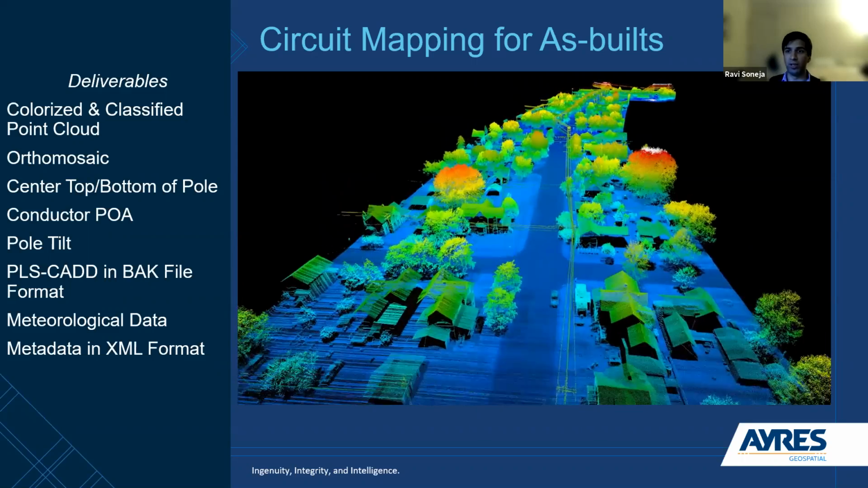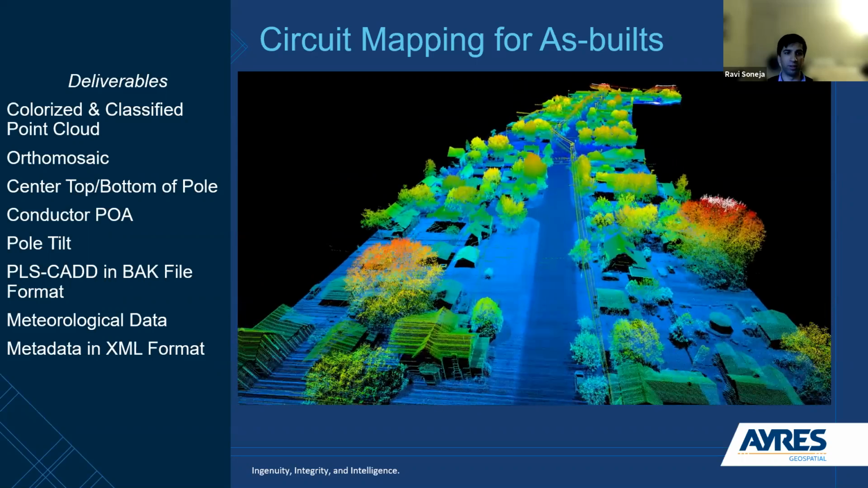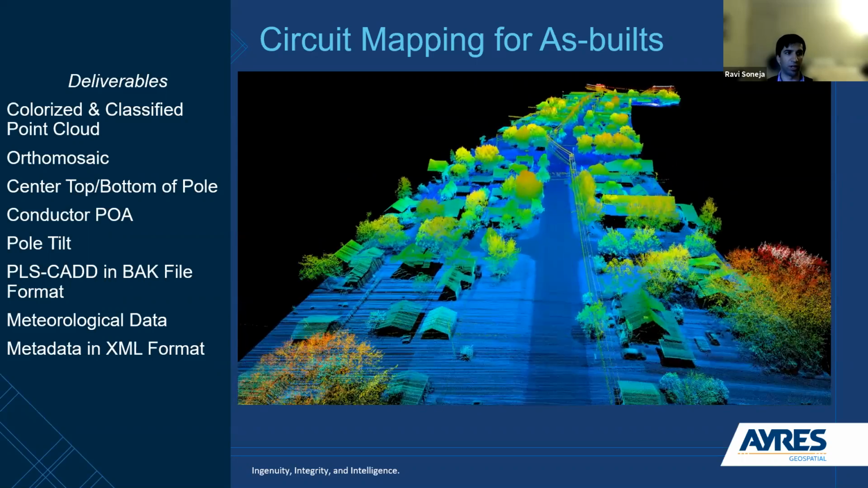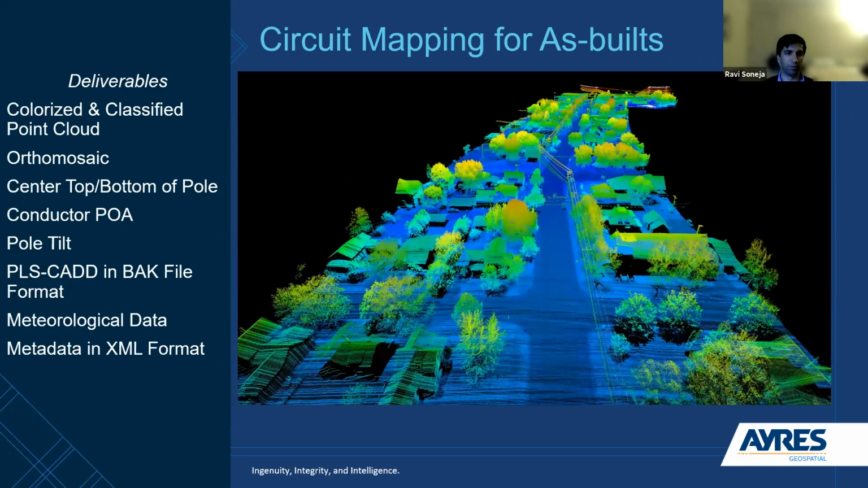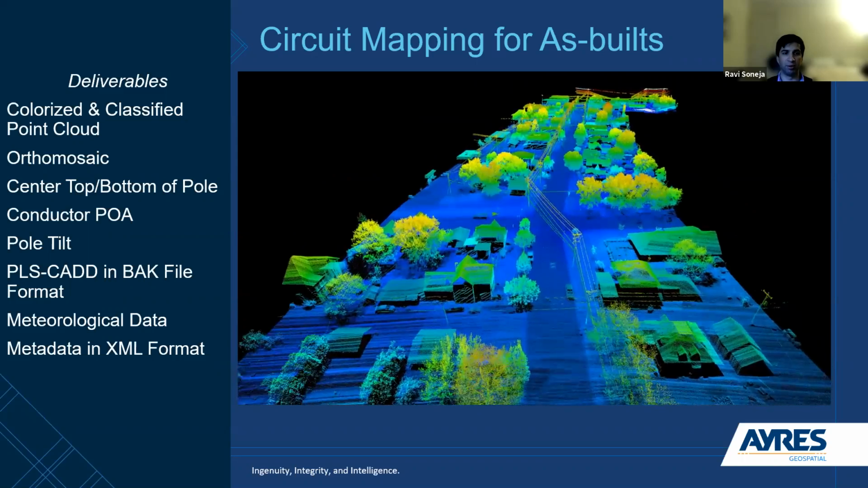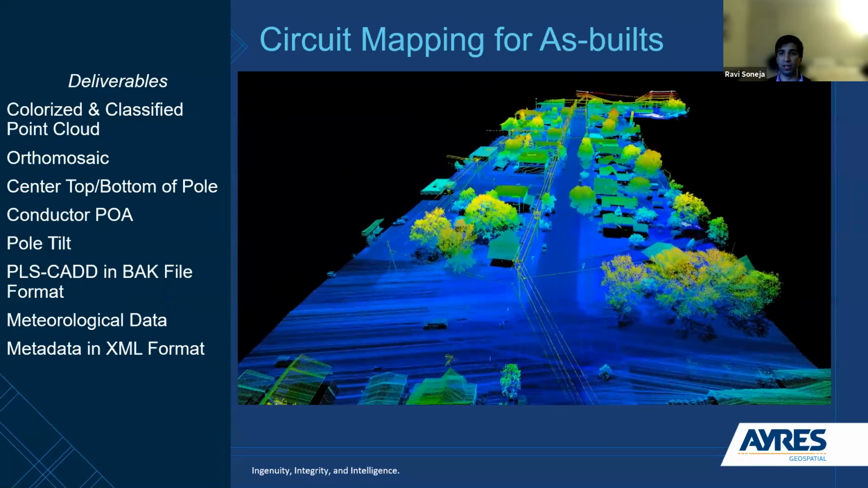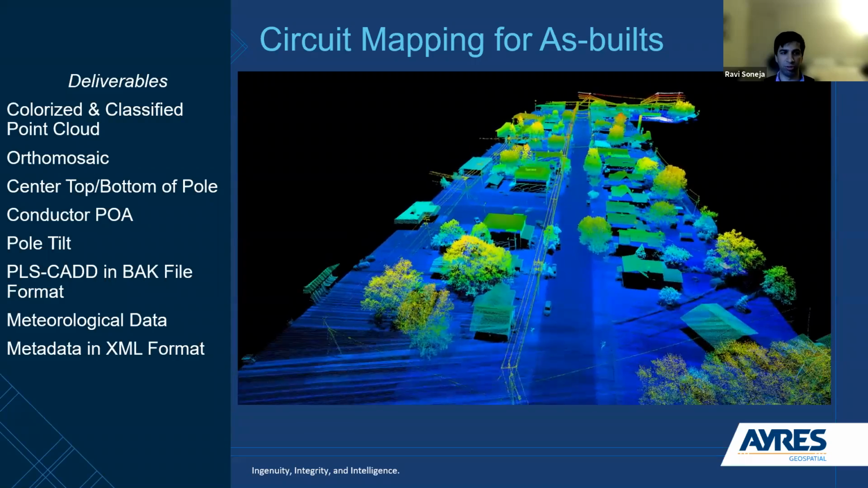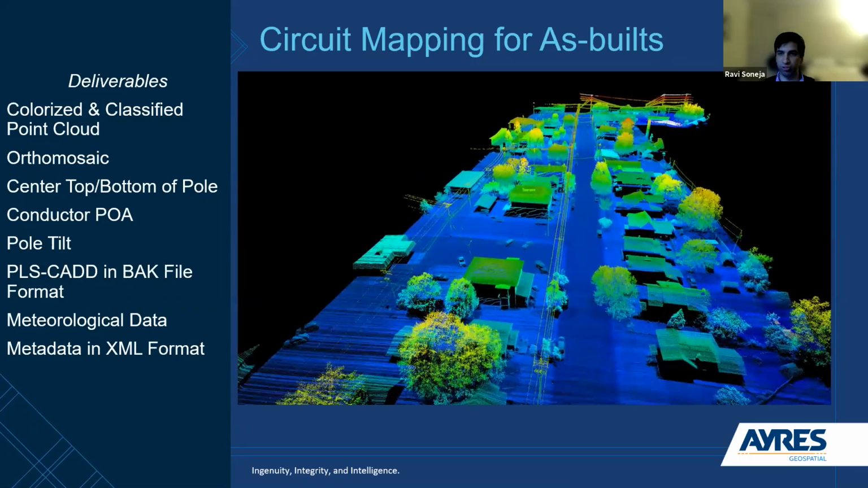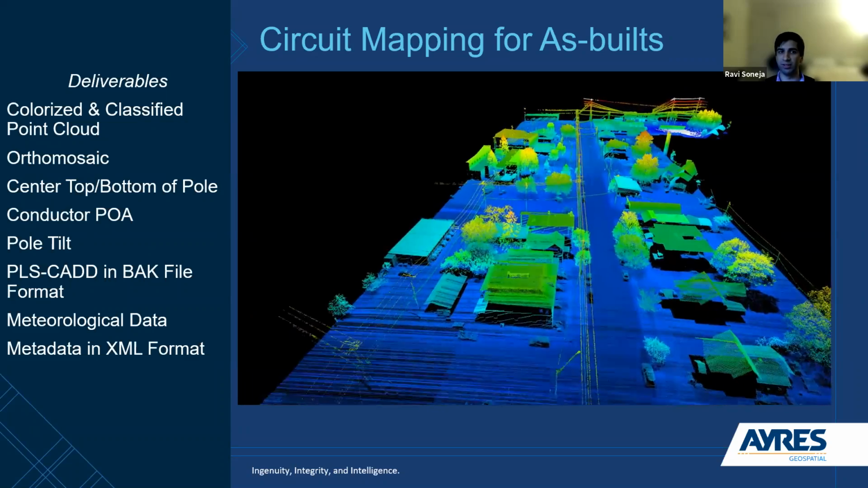So I'll talk very briefly here about some of the deliverables for this. I'll point out just the base ones, the standard ones that we provide. So colorized and classified point cloud, the orthomosaic, and then full meteorological data and metadata in an XML format. Any of the projects we work on related to electric utilities in the transmission distribution space, all of those four are standard across the board. Beyond that point, it really depends on what the client's actually looking for.